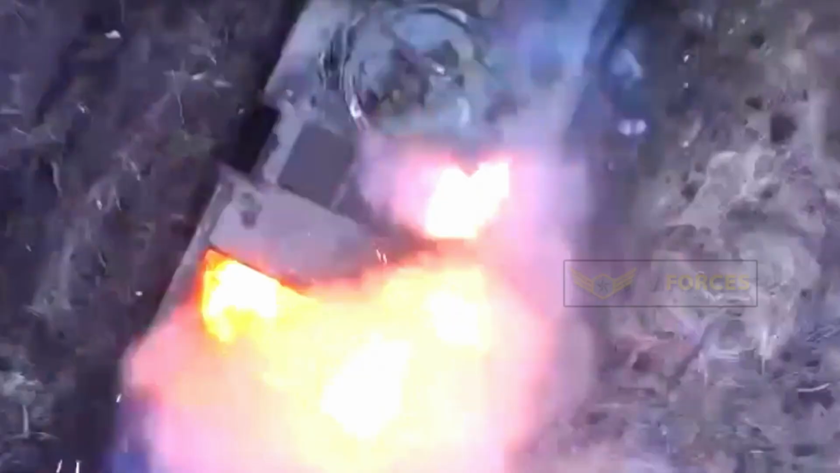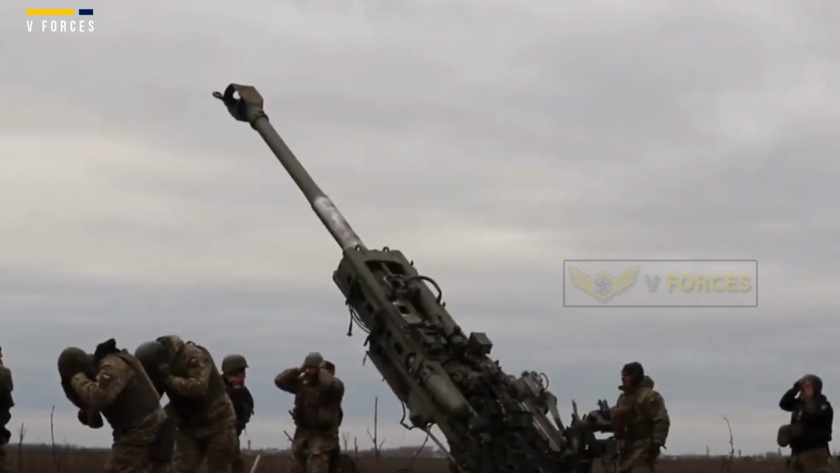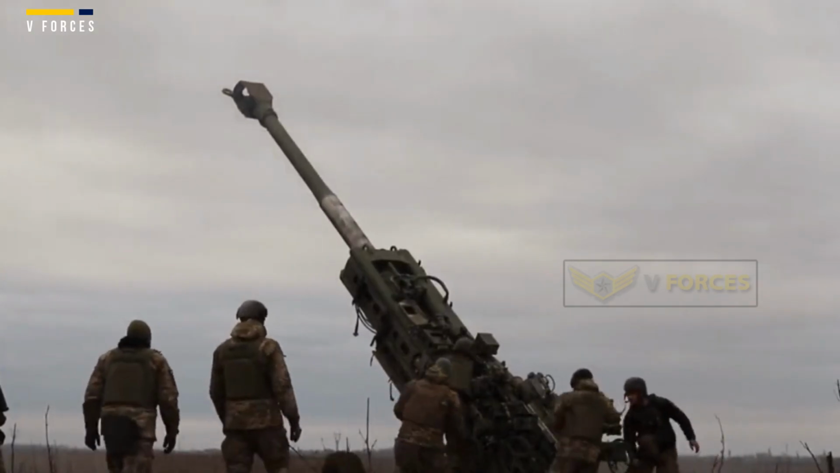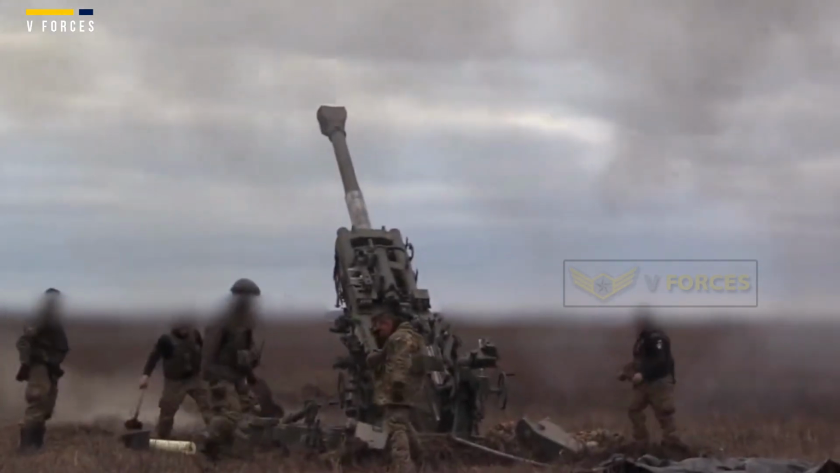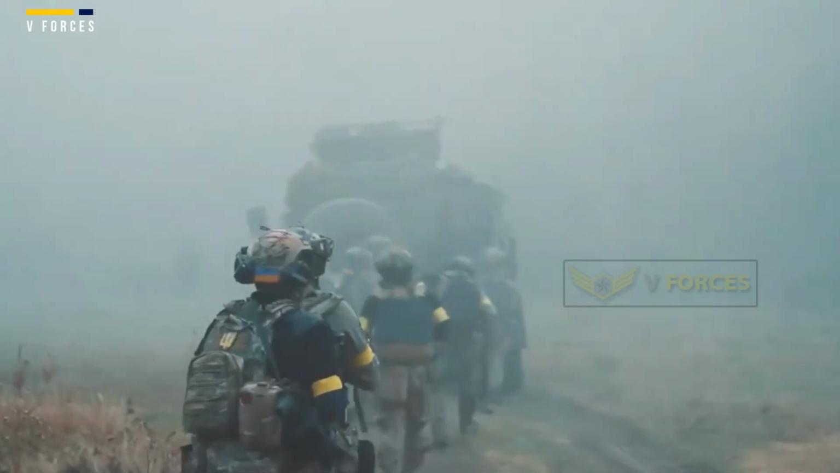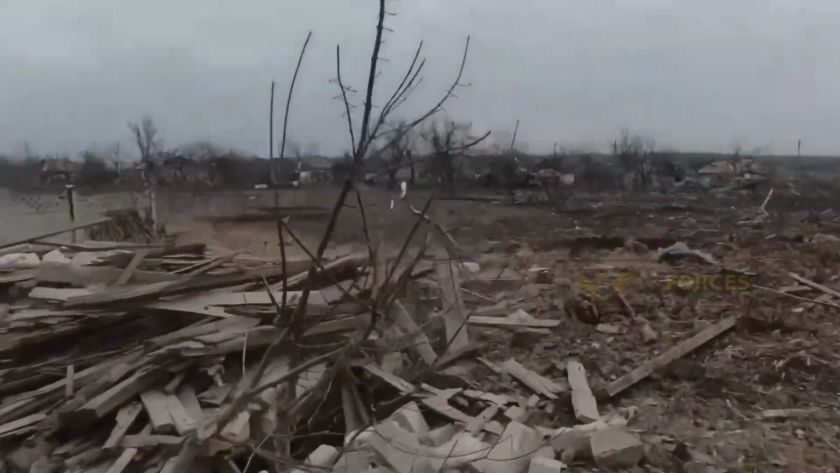Ukrainian forces and volunteer battalions have worked hard to defend their country against Russian aggression. During the first year of the war, the Ukrainians protected their capital. They forced the Russians out of central and northern Ukraine. The Ukrainians defended major cities such as Chernihiv and Sumy in the north and Kharkiv in the east. They protected Odessa in the south and they liberated Kherson from Russian occupation.